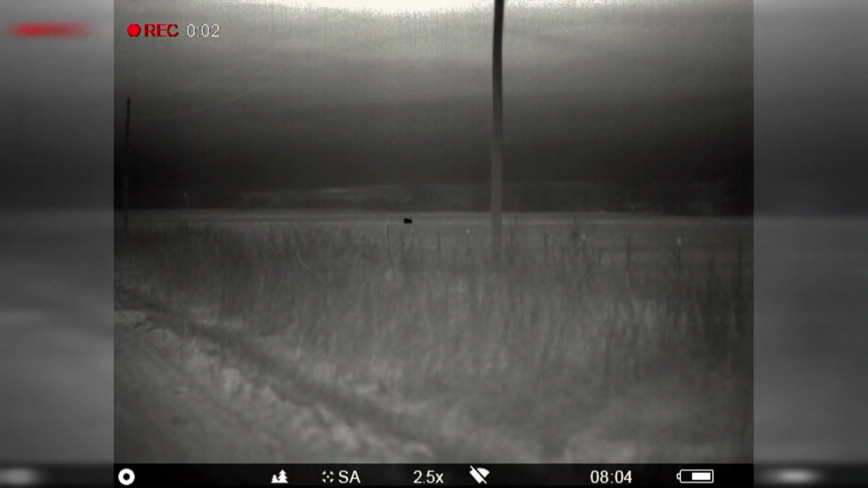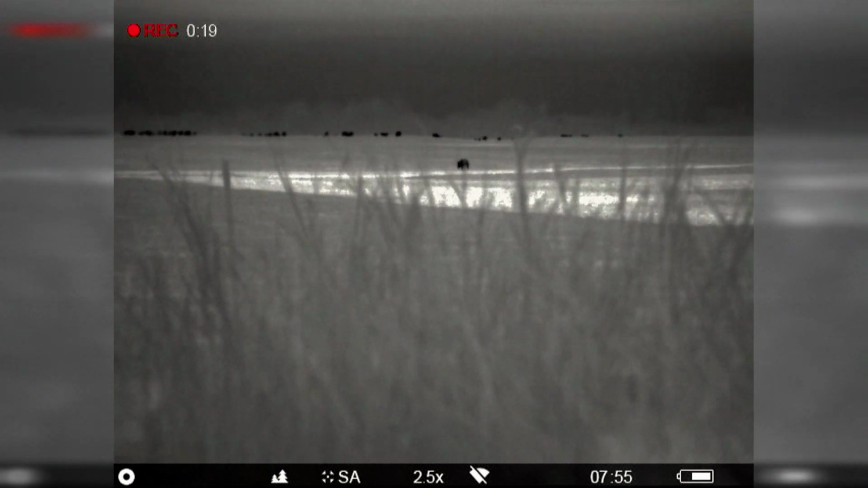He's just milling around out there. Can't we just go right down the line? Yeah, we can just walk right down that county road and get even with him and shoot him. Yeah. But we got a long walk. Yeah, he's actually moving in the right direction right now.